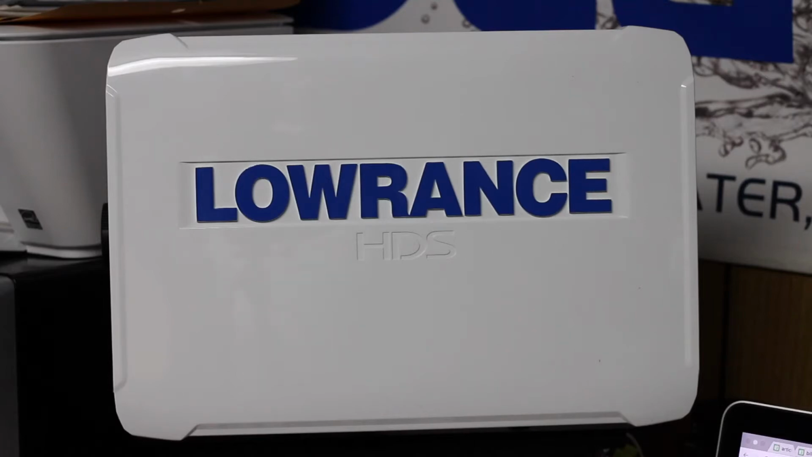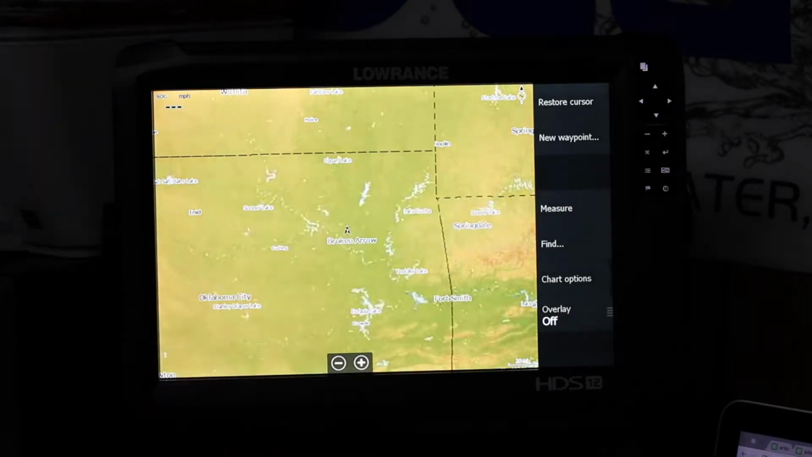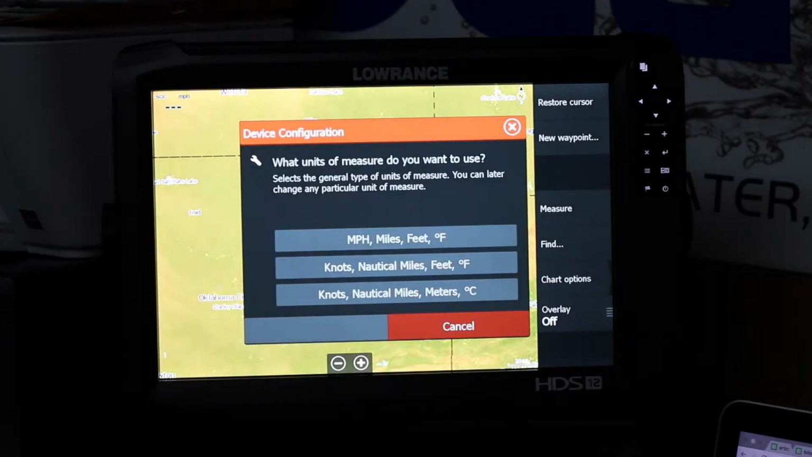Okay, so I got a brand new HDS 12 Carbon. I'm going to show you my initial setup. I have not even turned it on yet, and I'm going to walk you through everything that I'm going to do to set it up. Start demo? Nope. Yes, we're going to configure it.